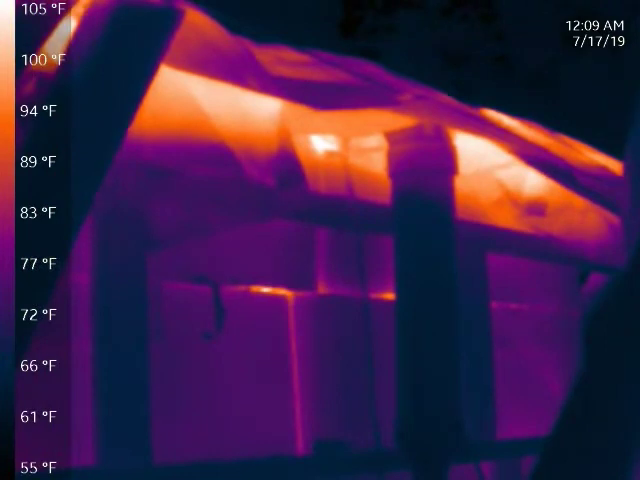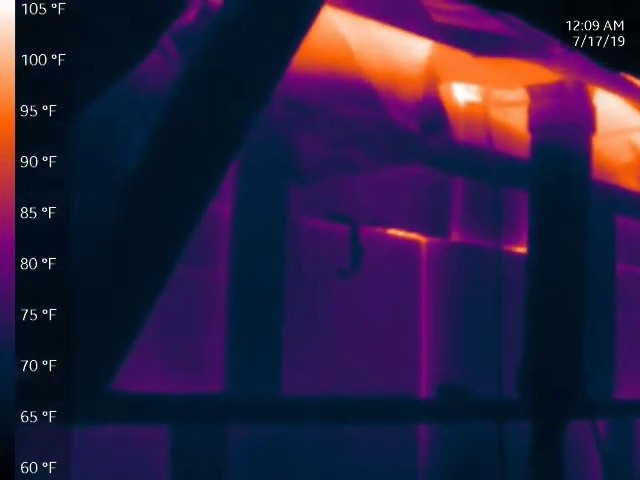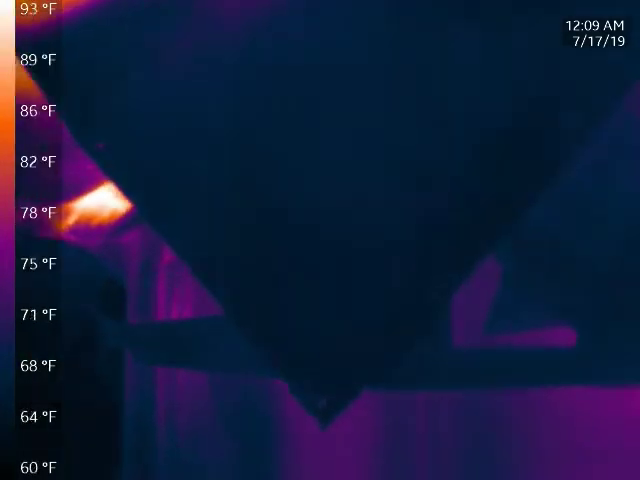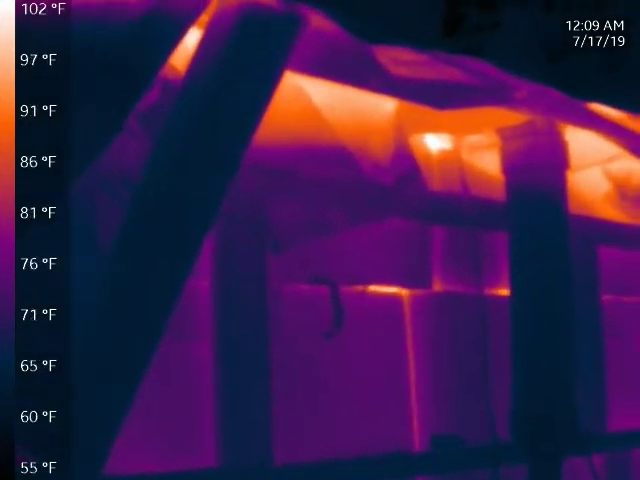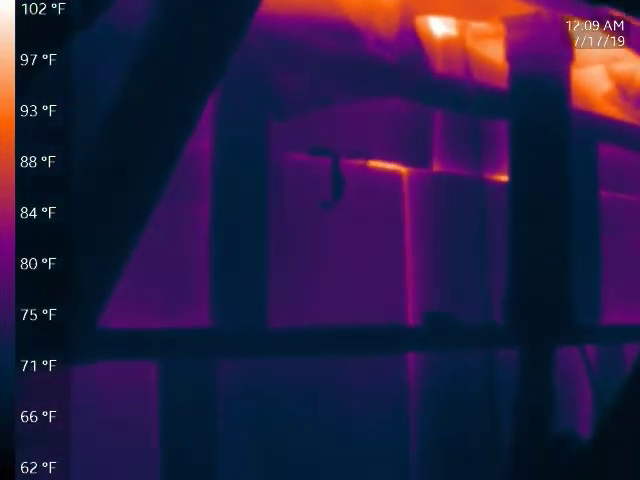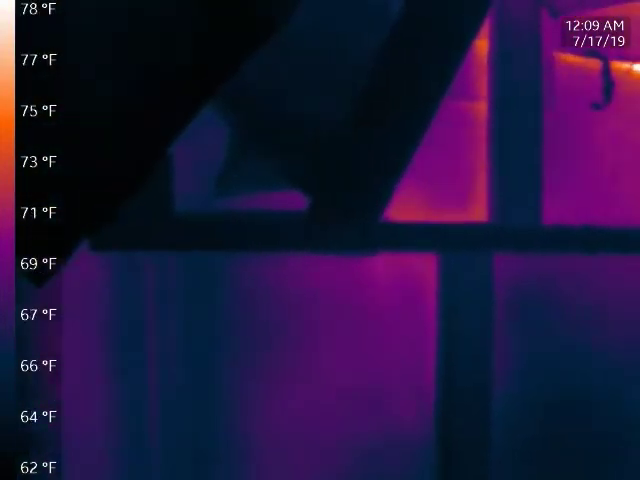I'd like to draw that air out, pass it across the heat exchanger, condense some of that water vapor, get some of that heat from the latent heat of vaporization, condensation, and then pass that air back across the top, returning some of that heat and some of the moisture. So I'm going to shut this off before it freezes because this thing tends to do that a lot.